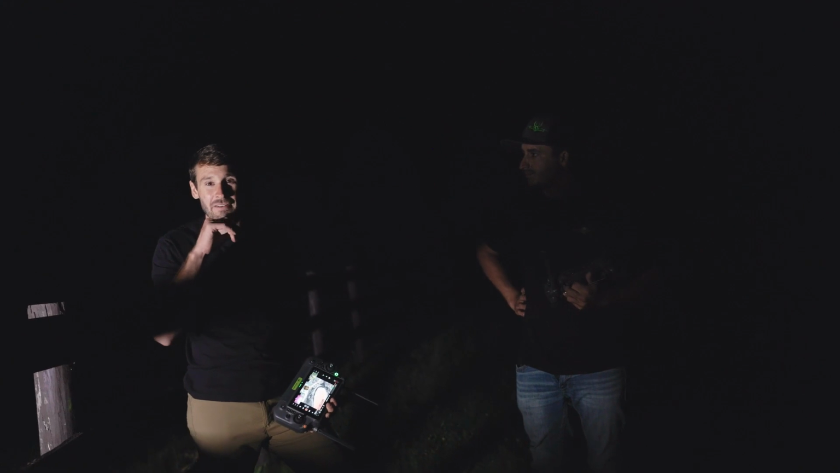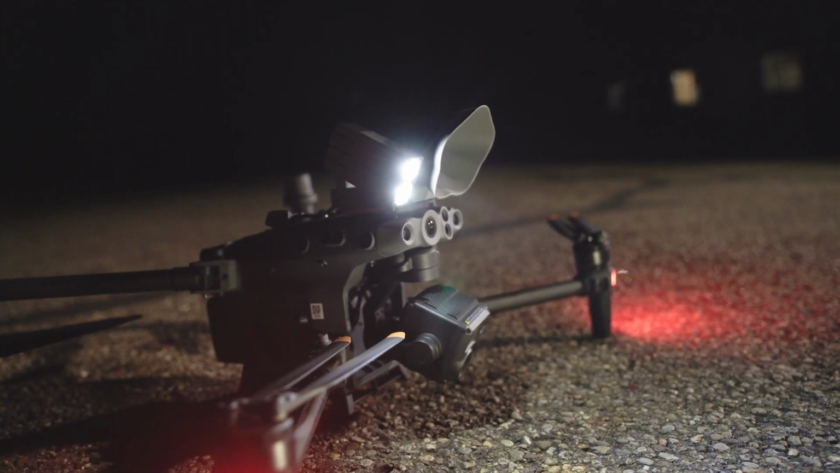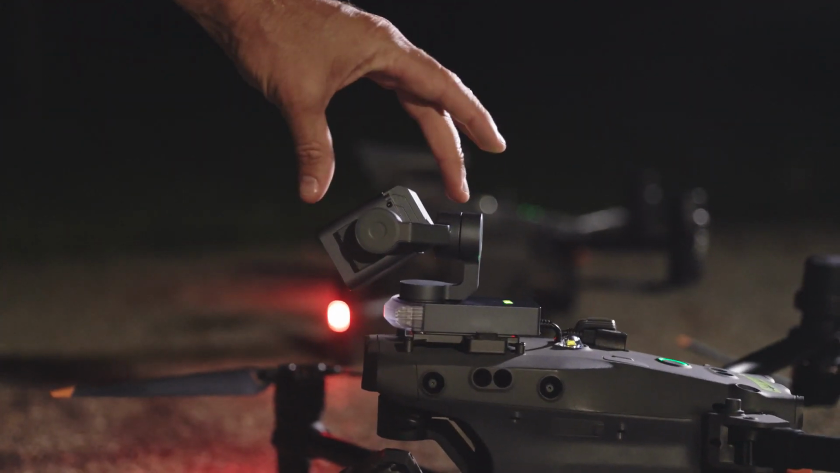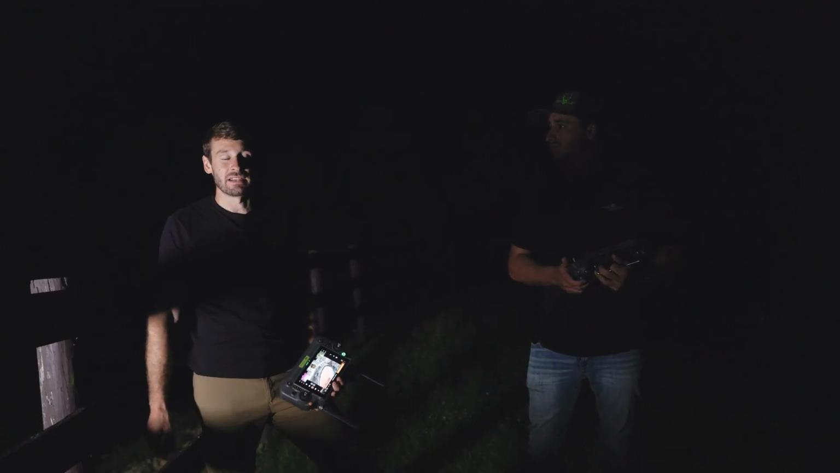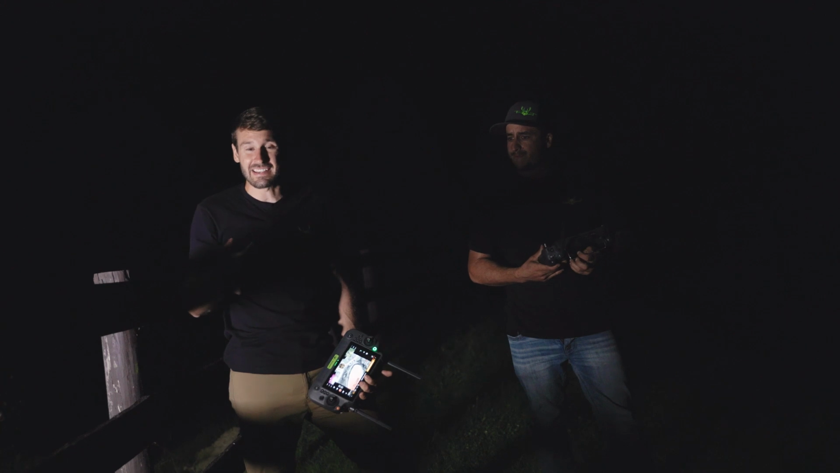The issues you're gonna have with the GL60 Mini is just not gonna work. LP12 is what we're gonna have to use for now. DJI, if you see this, make that little piece just a half inch longer, move that light forward, get us to be able to tilt that thing all the way down, get us the light we need, and this would be a game changer.